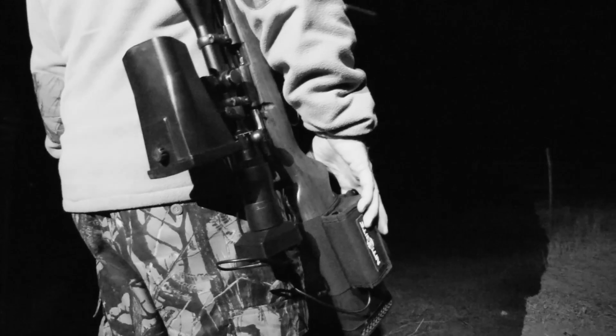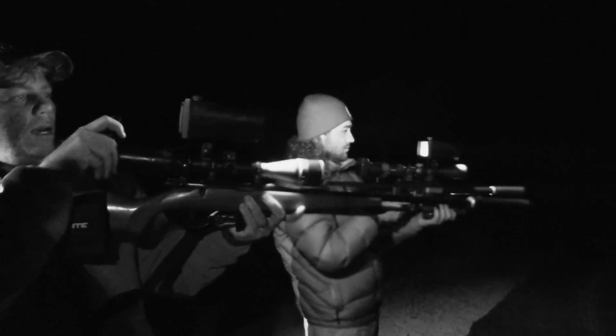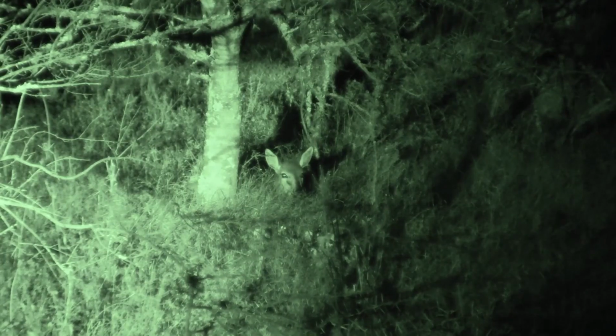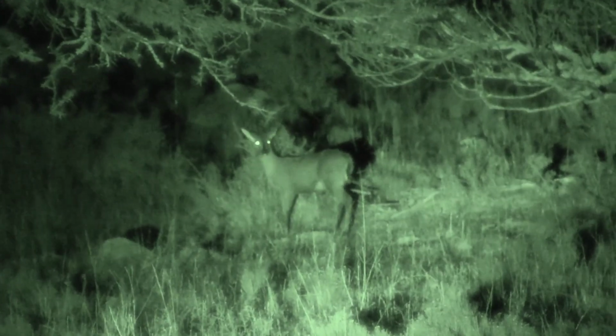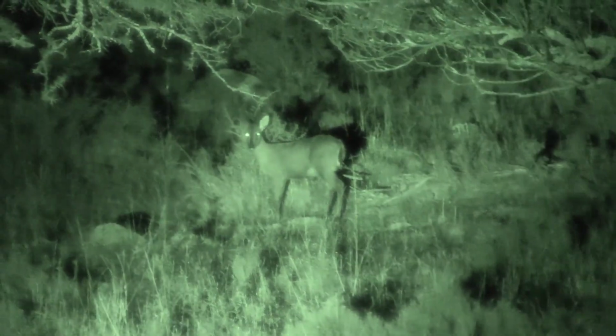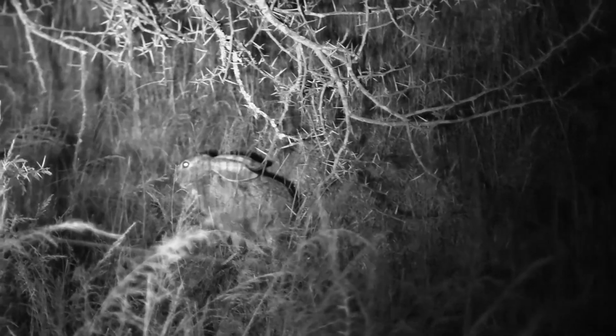With the 22 rimfire, I knew that I'd have more than enough power to take a small antelope like a steenbok or a duiker. And I knew that I'd only take the shot if I could get within 50 yards of the buck and get a clear line of sight for the headshot. The Seiko is extremely accurate, so I knew I would have no problem making the shot, but everything had to be lined up perfectly.